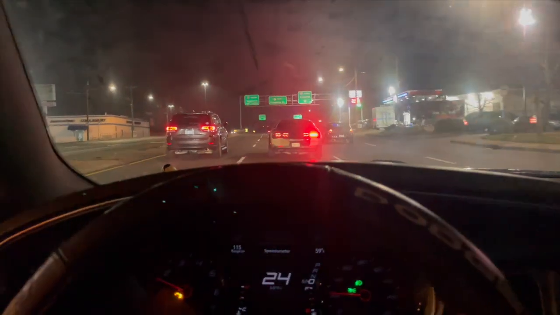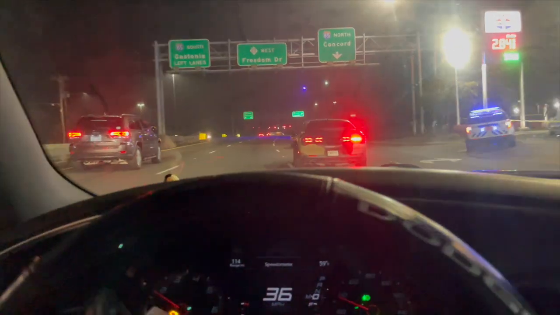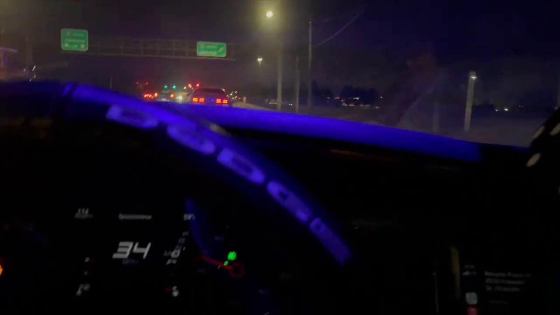I'm gonna give y'all like one last pull. Damn, what the fuck they have going on back there? We finna hop on the highway, so I'm about to give y'all this one last pull before we get on out of here.